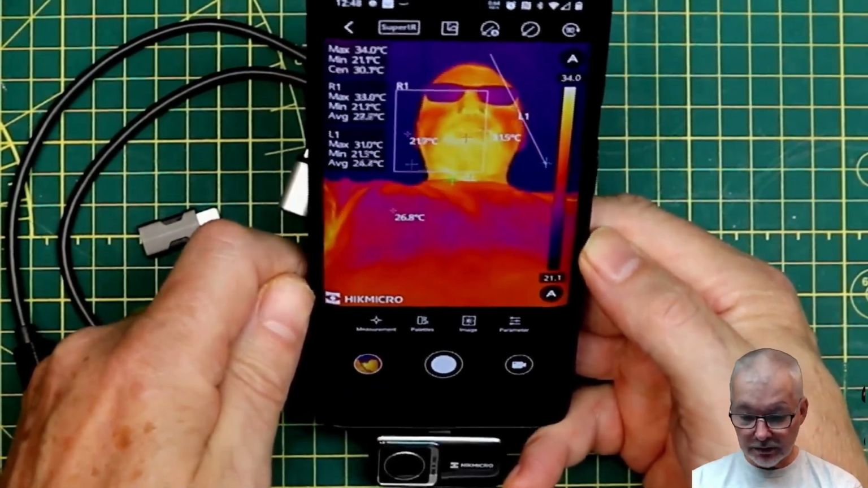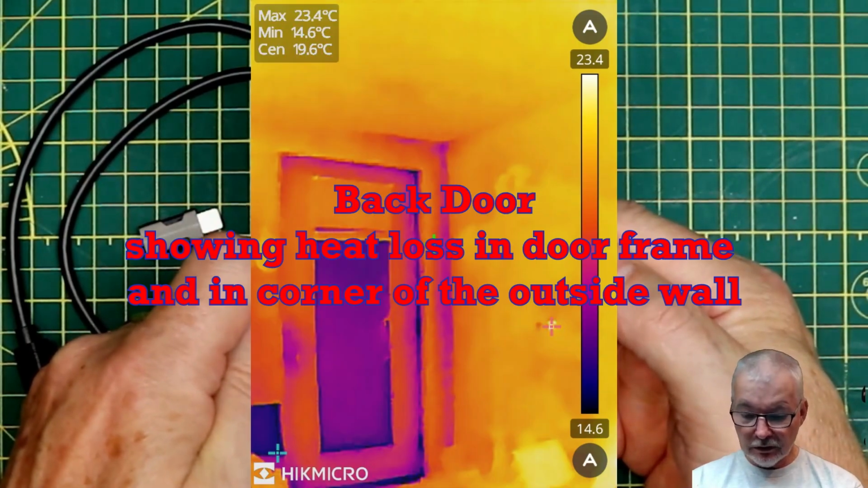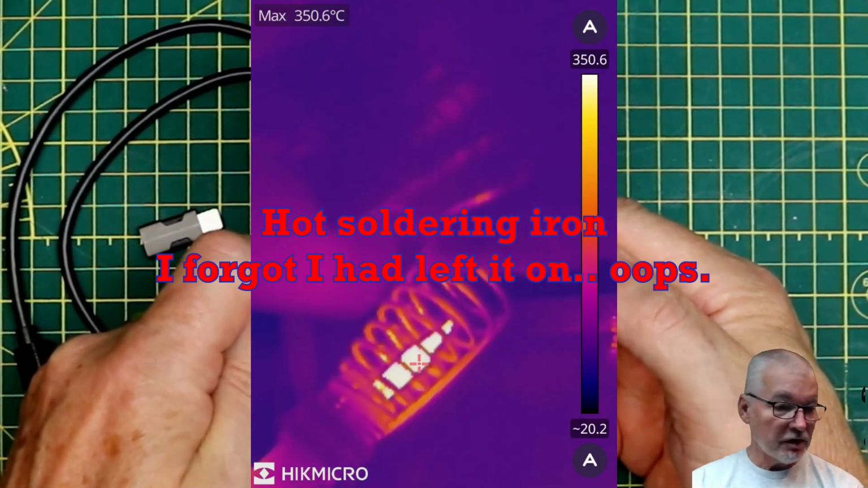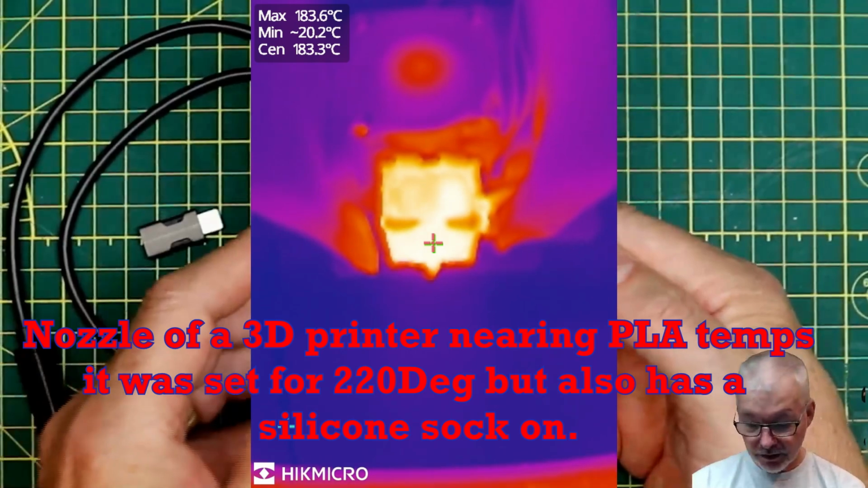Now I'm going to have a wander around the house. I won't video while I'm doing it, but I'll come back with a bunch of pictures. I'll photograph some outside walls, doorways, cats if they'll stay still long enough, and maybe a couple of other things just to test out the imaging. Pretty much everything for a quick review.